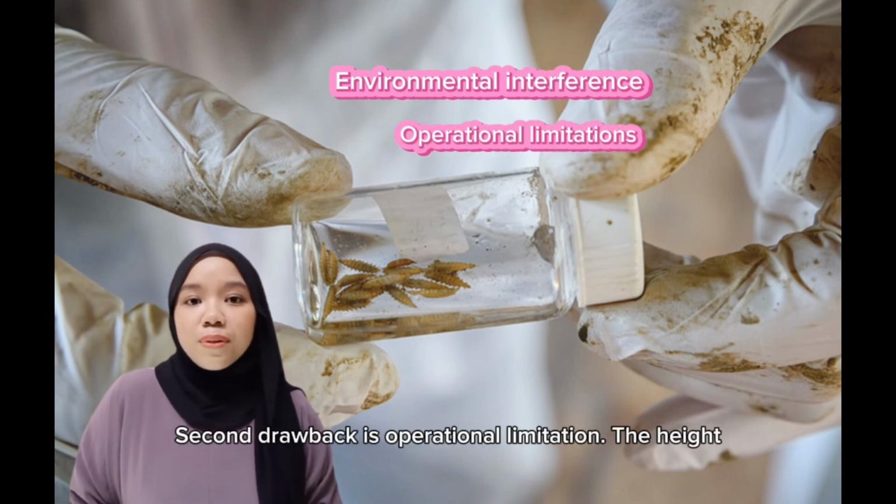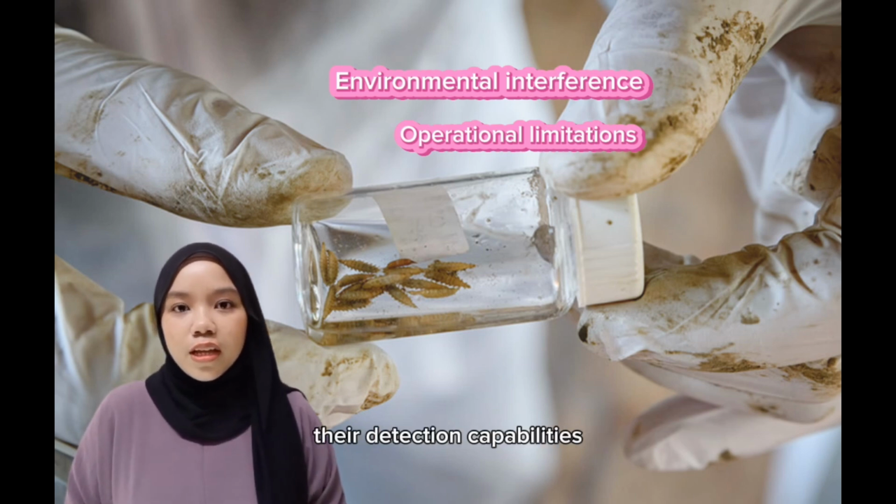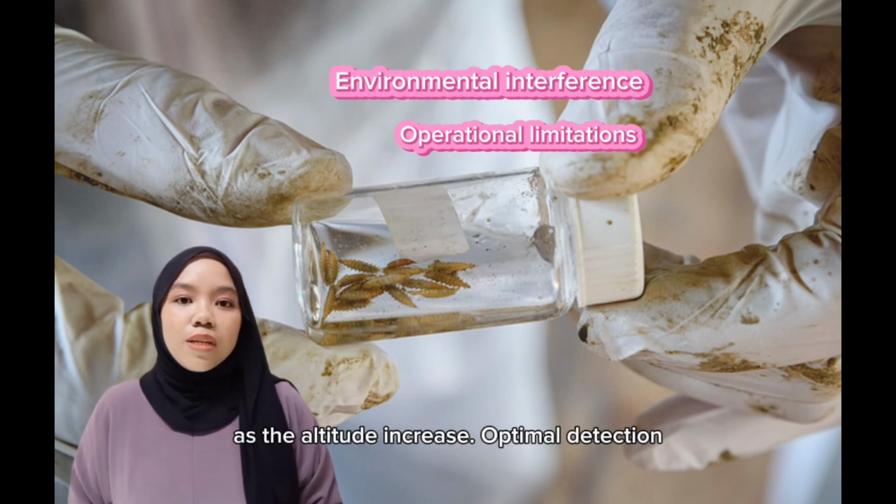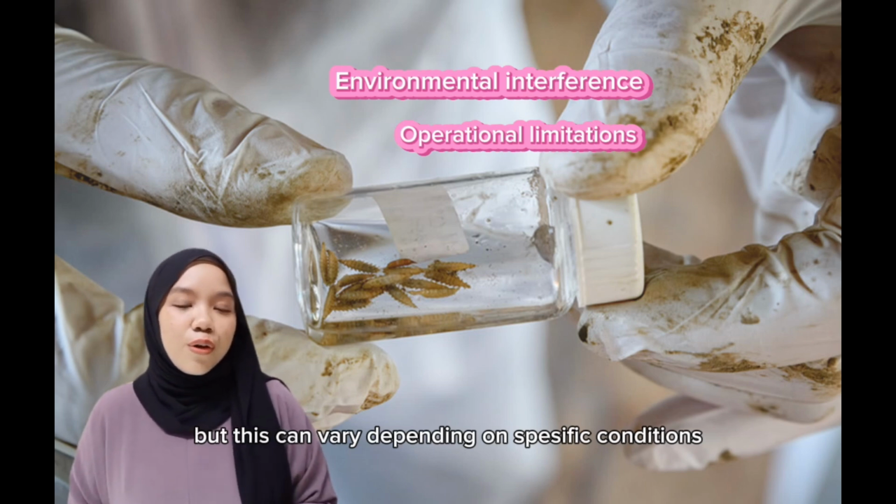The second drawback is operational limitation. The height at which the drone operates can significantly impact its detection capabilities. While advanced drones can detect heat signatures from higher altitudes, the resolution decreases as the altitude increases. Optimal detection typically occurs at lower altitudes, around 50 meters, but this can vary depending on the specific conditions and the equipment used.